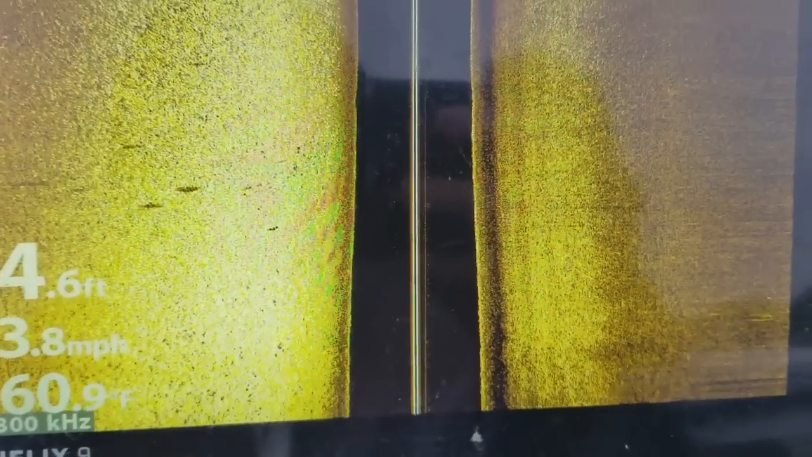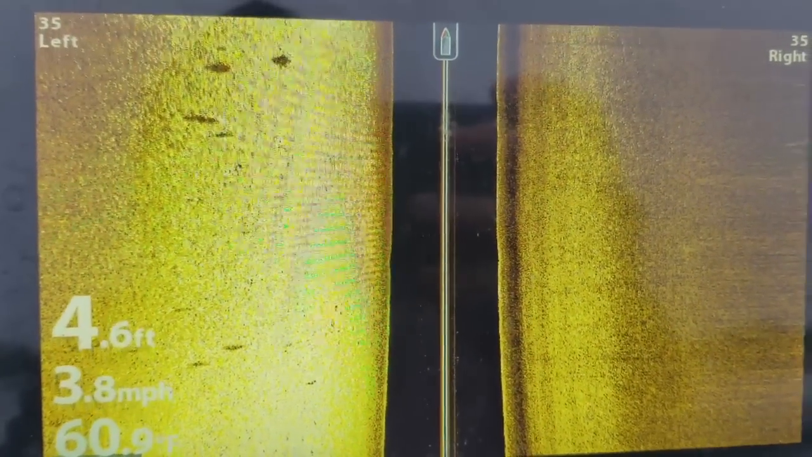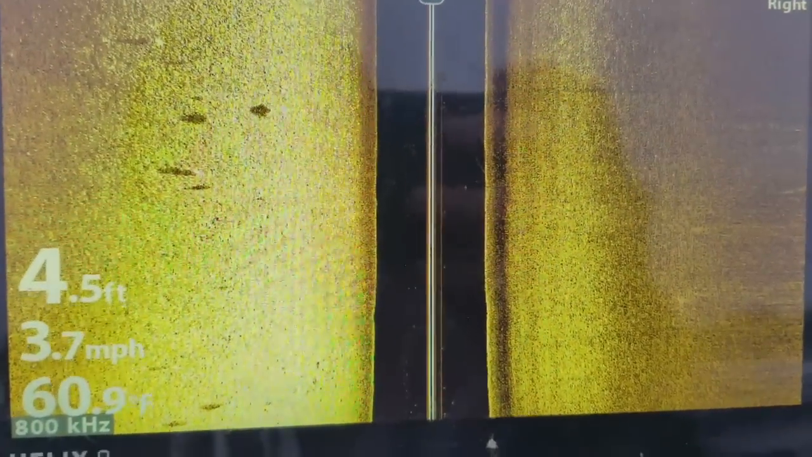All right guys, now we're coming out of this rough bottom stuff into some sand. You can see the sand's really light. A little sand flat here, like a 4.5, 5 foot sand flat. A couple fish scattered up on top of the sand flat. You can see right there on the left-hand side.